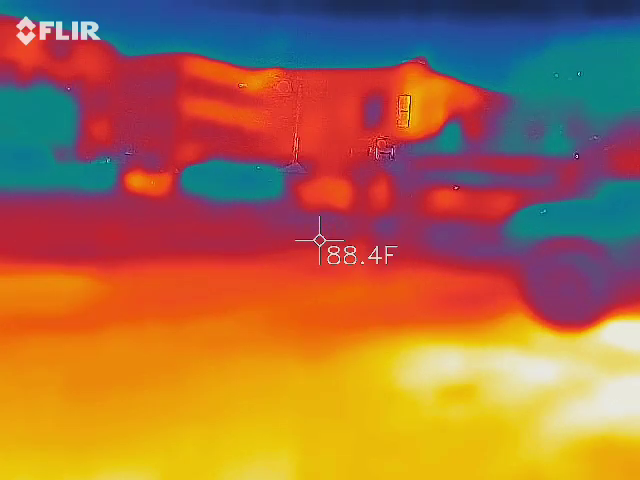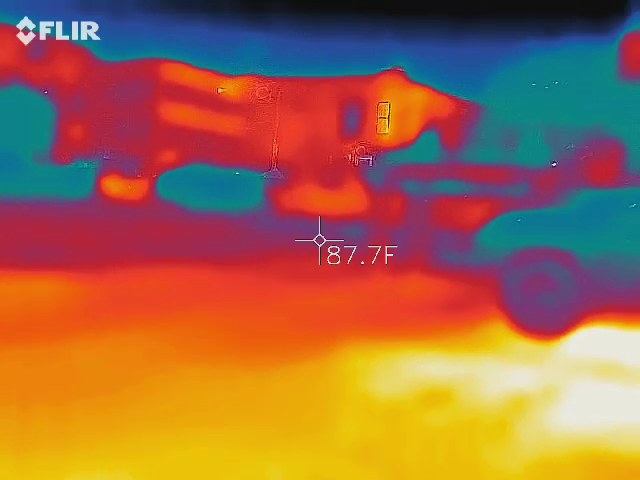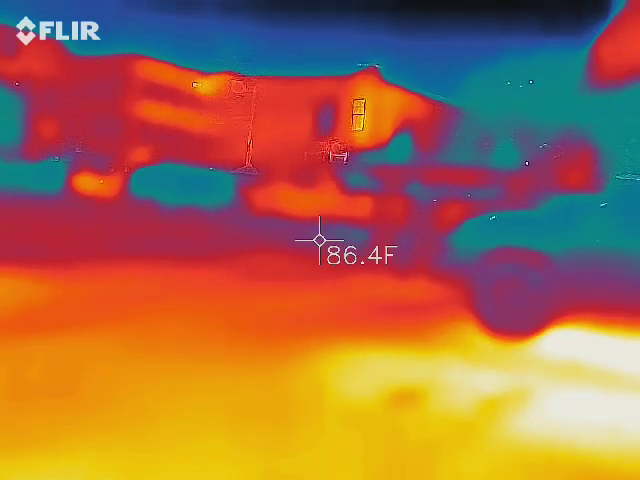The yellow... So we need blue moving. Blue moving. You want to see some proof? She's like, oh yeah, let me see some proof. Yeah, sure. Oh yeah.